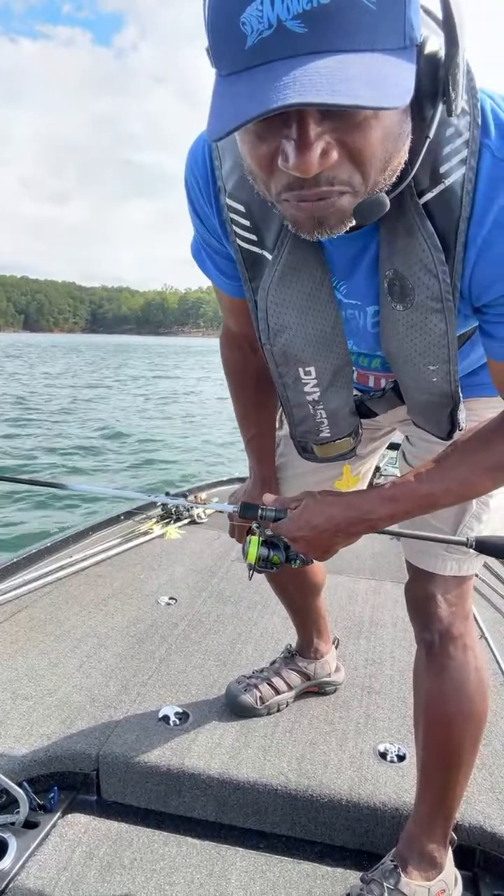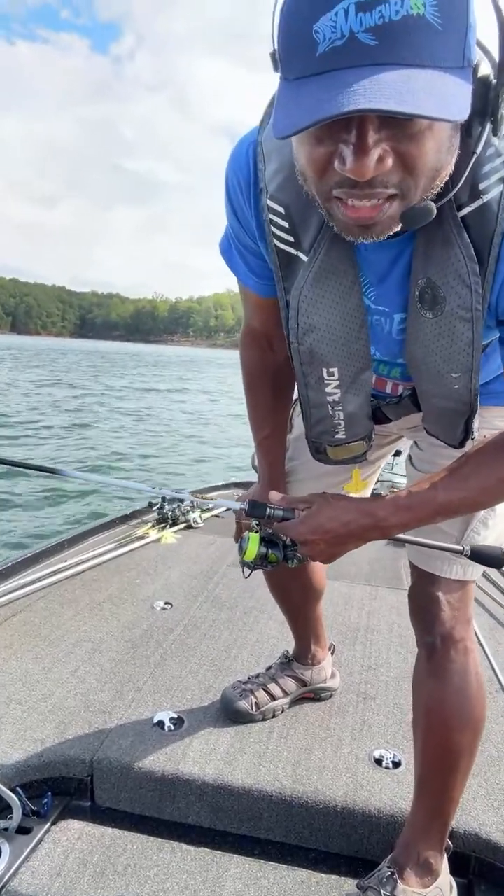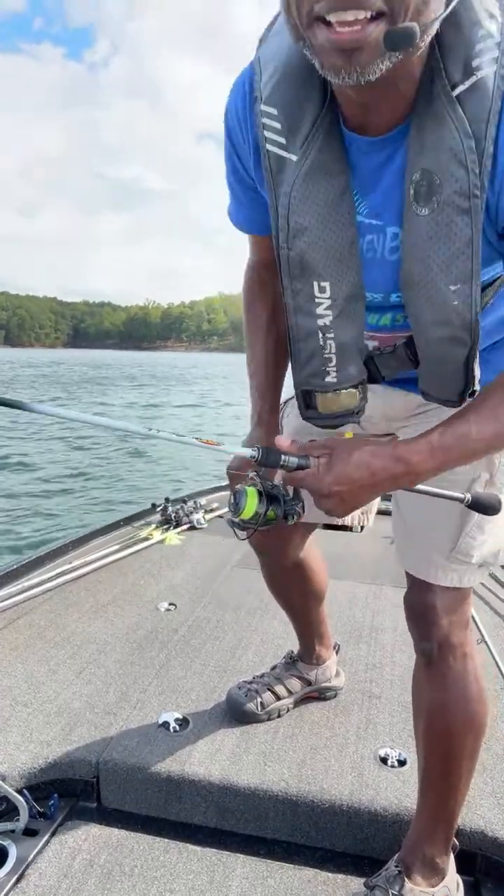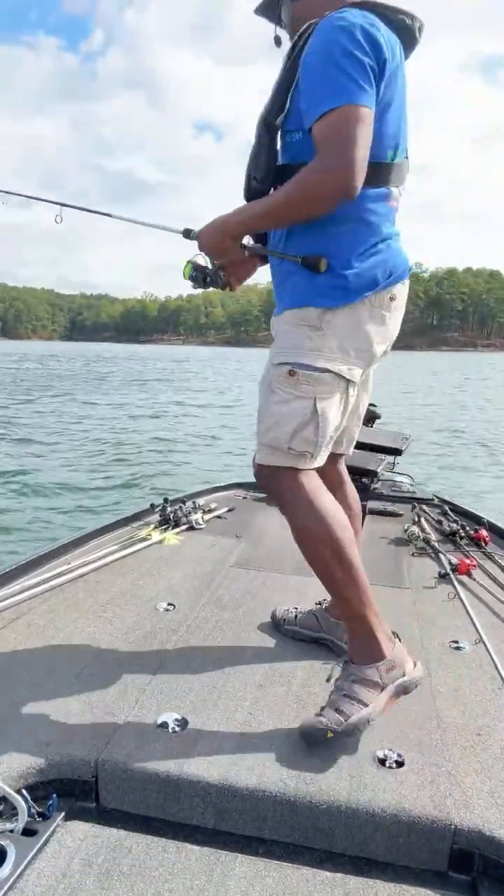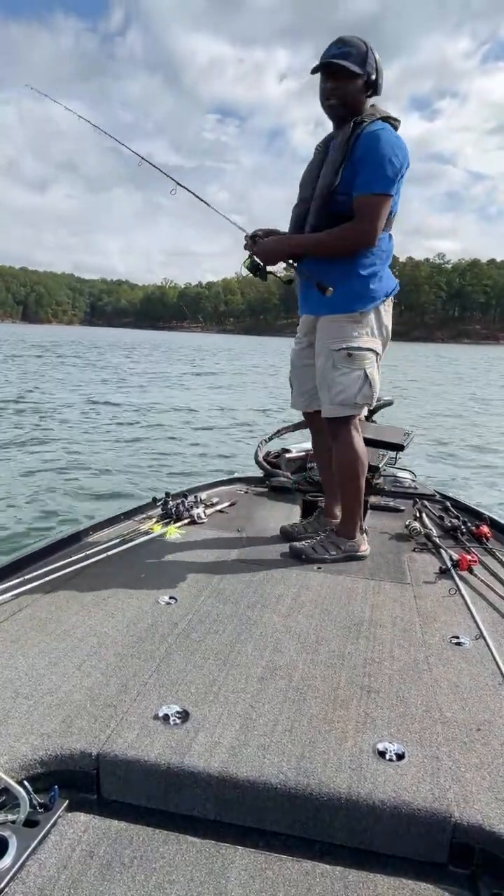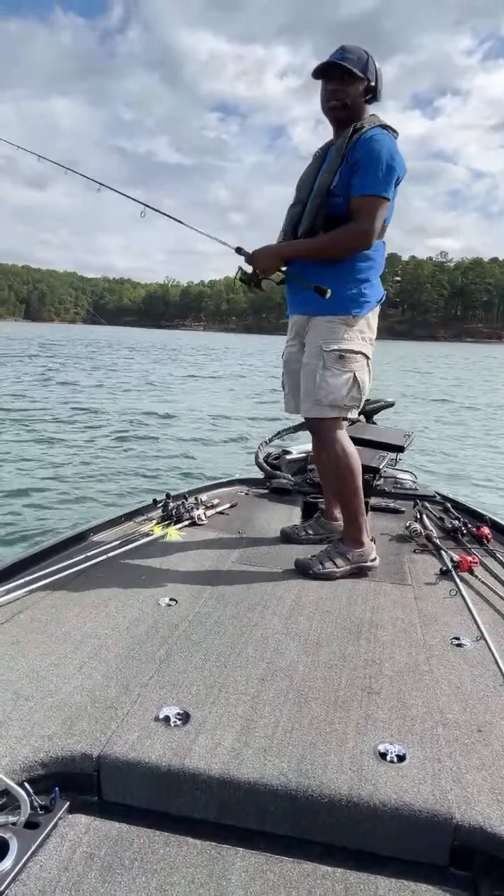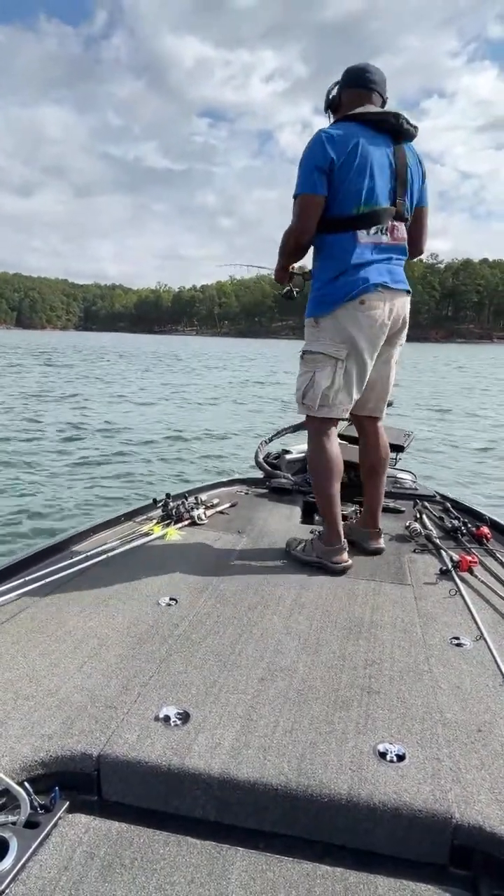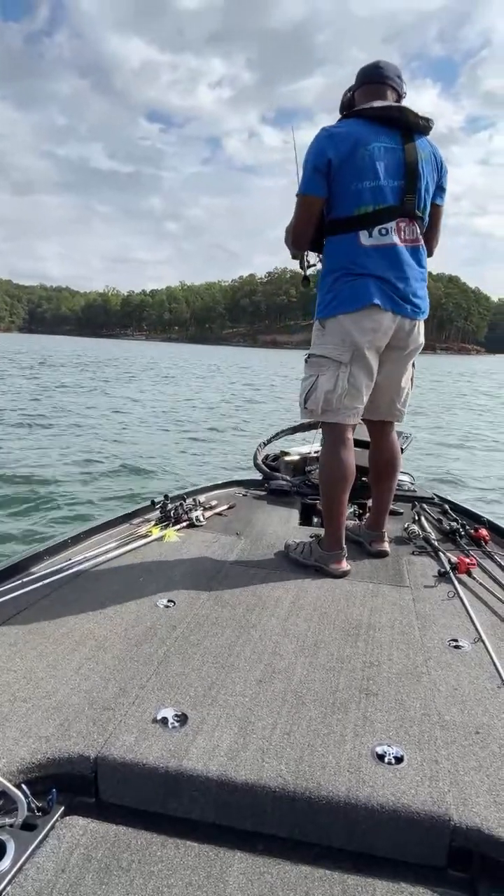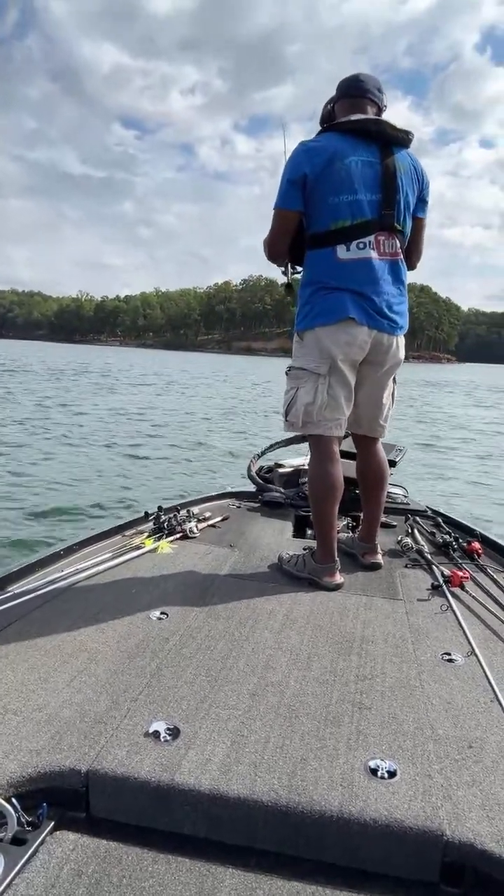Tree Hunter says, who you got on the other end of that headset? You guys are on the other end of the headset. I'm using the headset because it's windy out here right now, and this has a good buffering system to cut that wind back. If I did not have this headset on, you probably would not be able to hear me very well at all.